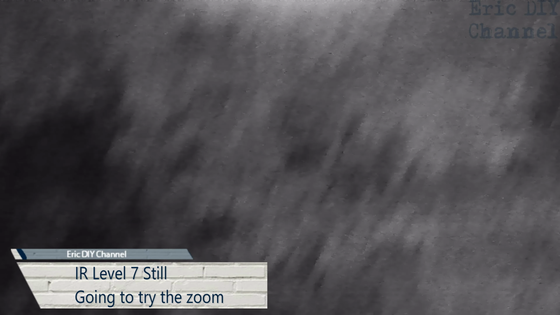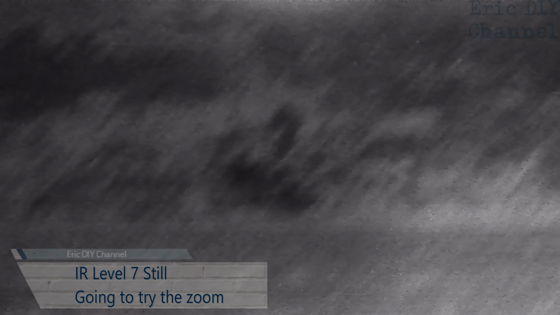Here's the tree, big tree that's there. You can kind of see the details as well. Again, it's supposed to be recording 1080p. Let's try zooming in on the fire pit here. Holding down plus button. Again, we have a red cross here. I'm zoomed in now. I'm zoomed in at 4.3 right now. Not sure if it's going to show that in the video. Now I'm going to zoom back out.